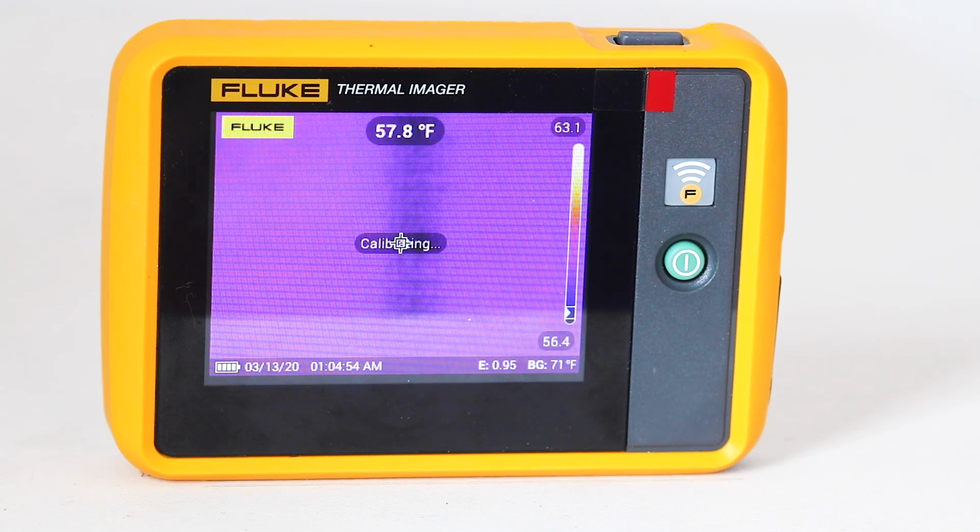To capture an image, aim the camera at the target and press and release the image capture button, or double tap on the screen to capture and freeze the image. To save an image to a PC, the PC must have Smart View software installed. It is available from the Fluke website.